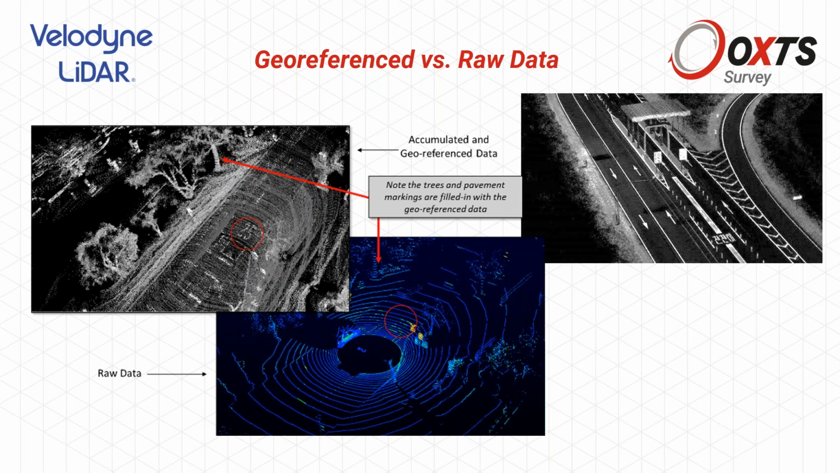It's quite easy to understand the difference between a raw and a georeferenced data set. If you look here at this slide, the blue image illustrates our raw LiDAR data output, how it looks. And to come to results as shown here in the black and white pictures, you need to georeference the data, usually by means of a GPS or INS system.